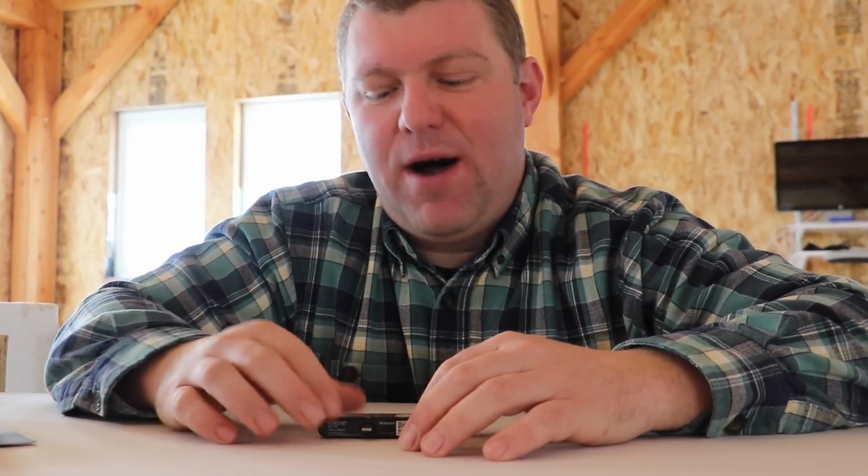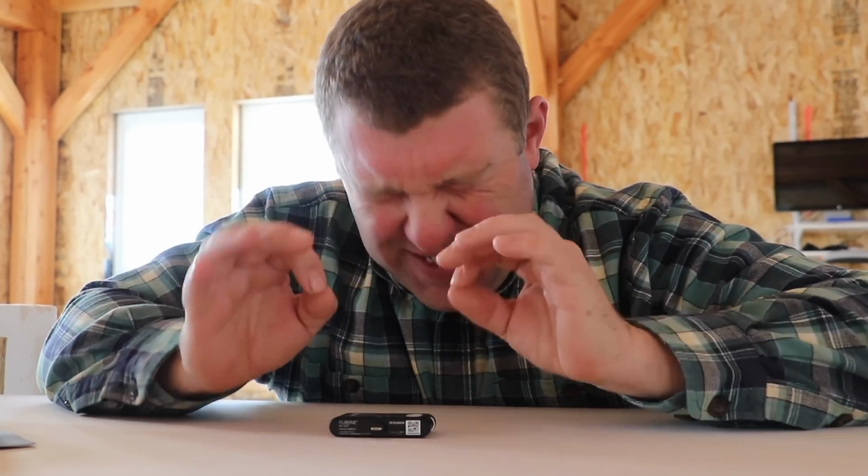Everything from DIY, which this camera now allows a person to do affordably, where this technology used to be insanely expensive. Everything from home inspectors to medical people, to car technicians that diagnose cars. So the technology is extremely broad, and that's just the tip of the iceberg as far as what thermal imaging is and why it's important.